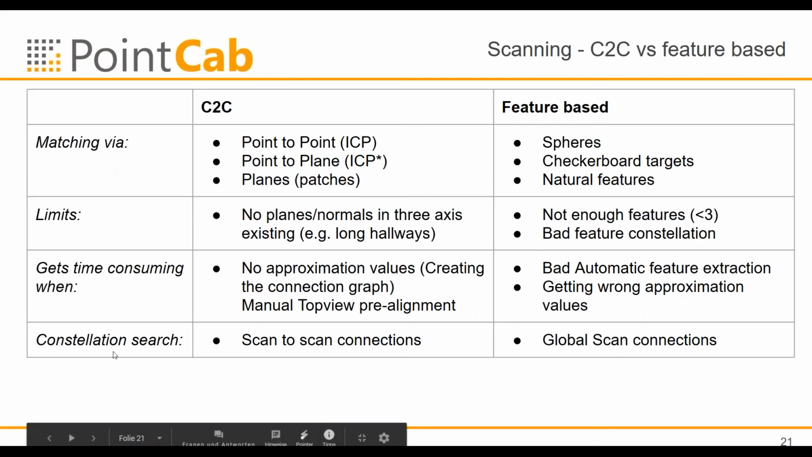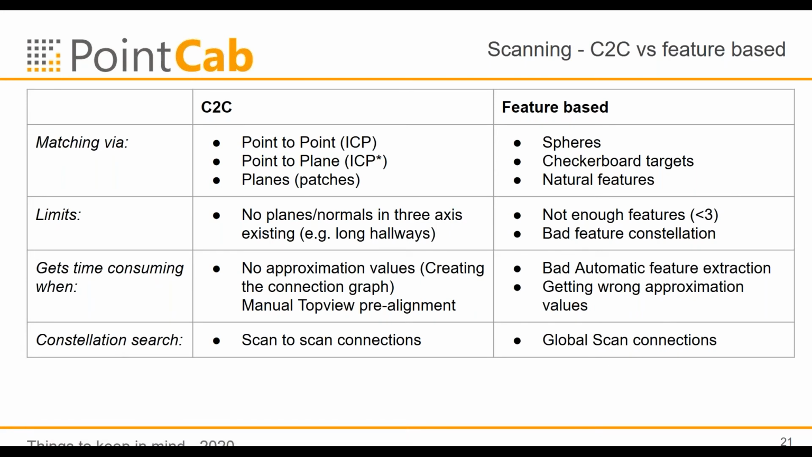The constellation search is how the scans are connected to each other in the registration. With cloud to cloud you connect normally one scan to another scan, and you're not able to connect multiple scans to just one scan in one search round, while in feature-based, you're able to connect every scan to every scan because you just use the features for the constellation.